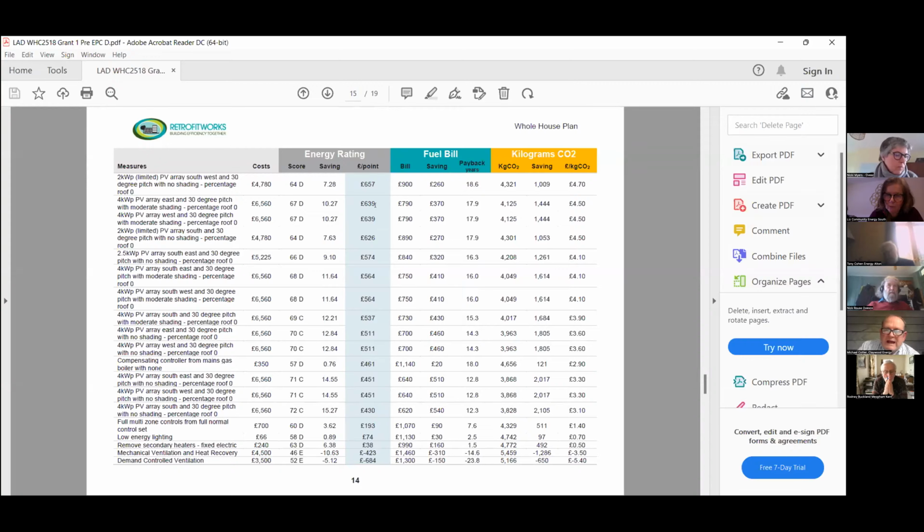So if you increase the efficiency of your property, to do that, it costs you £639 initially. But over time, as these things do, you're getting further monies back. Your fuel bill savings will start to go down, as you can see here, from £790 to £370, it's estimated. It's saying at that rate, it's 17 years to pay back.